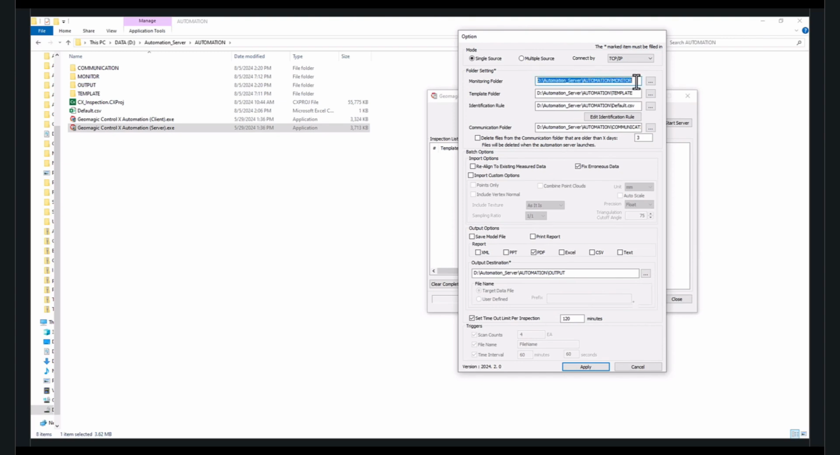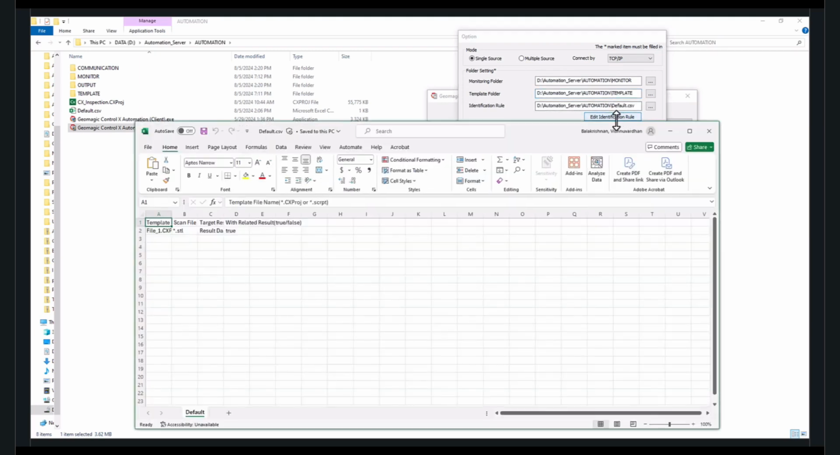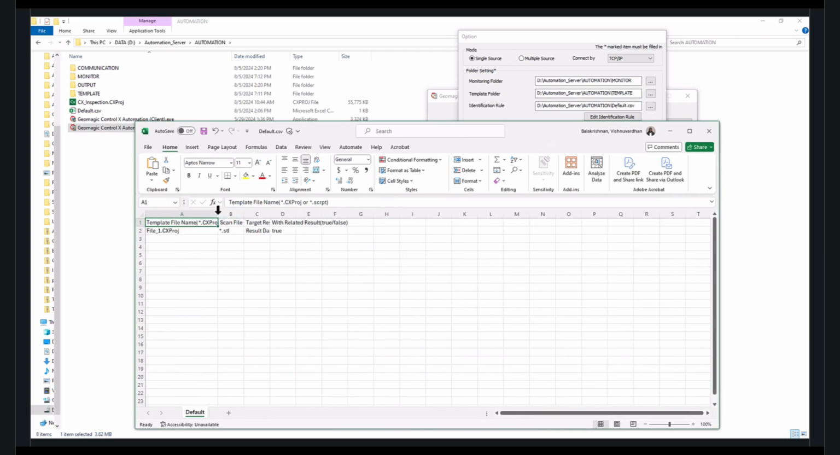We need to basically point the file paths for our monitor folder, template folder, and the device and identification rule, which we can edit here. So here we have 4 columns, namely we have to add the name of the template file.